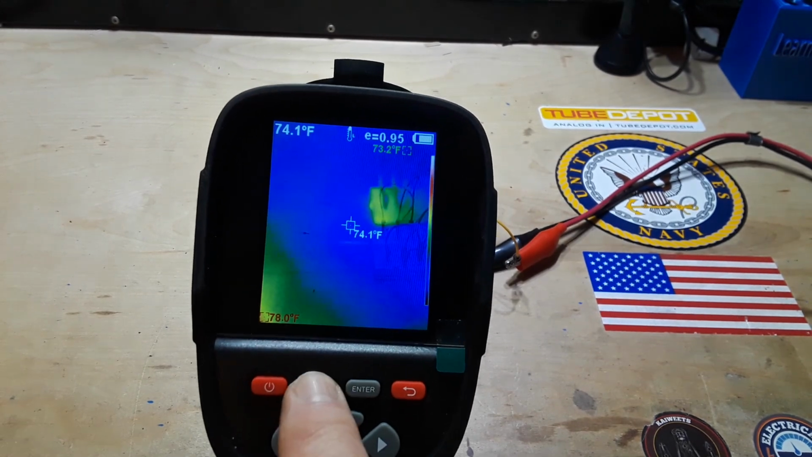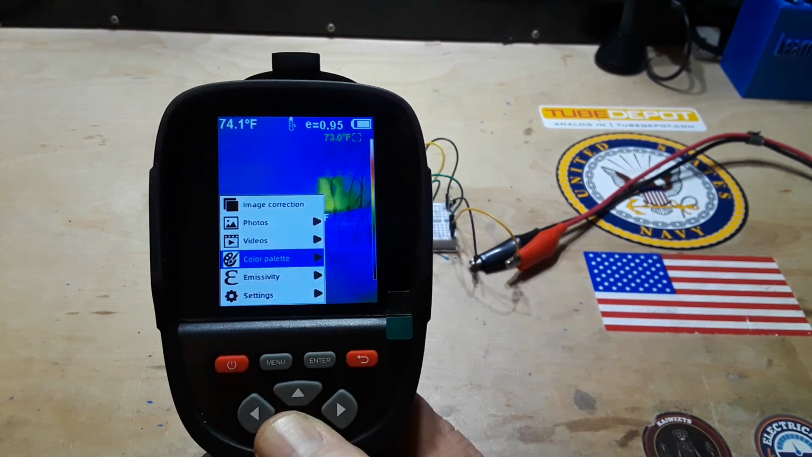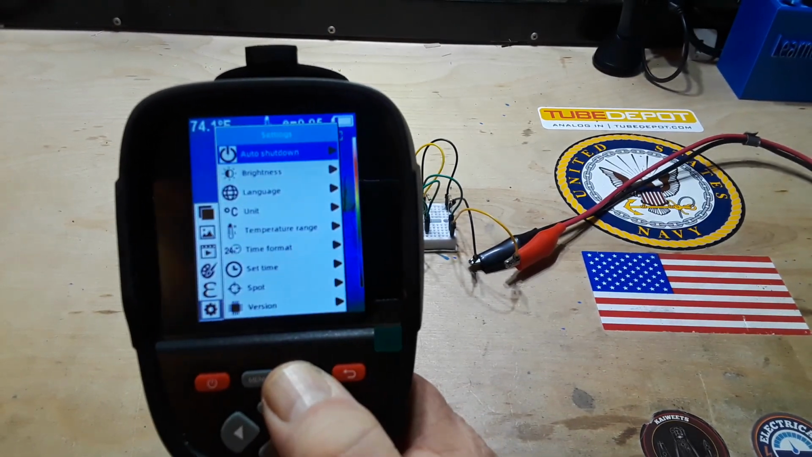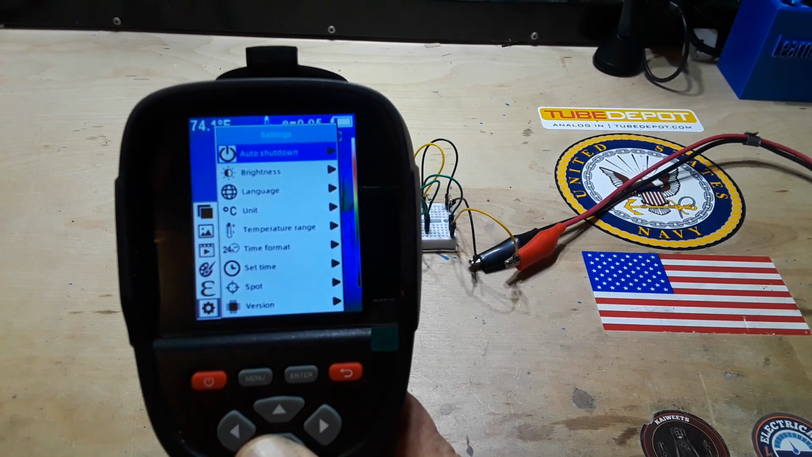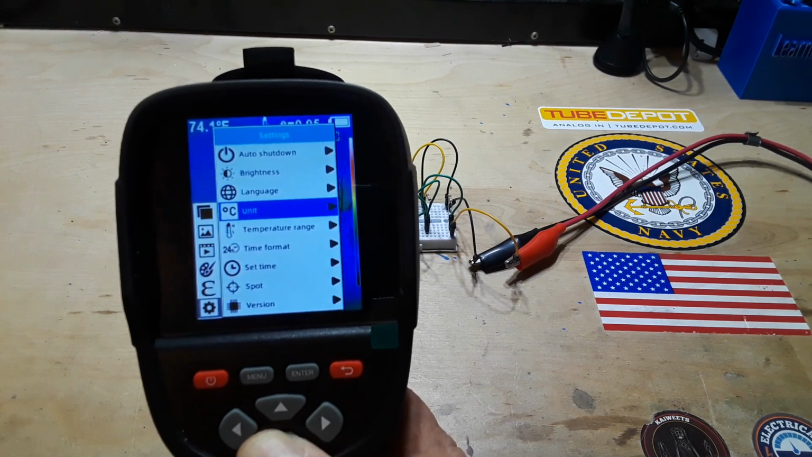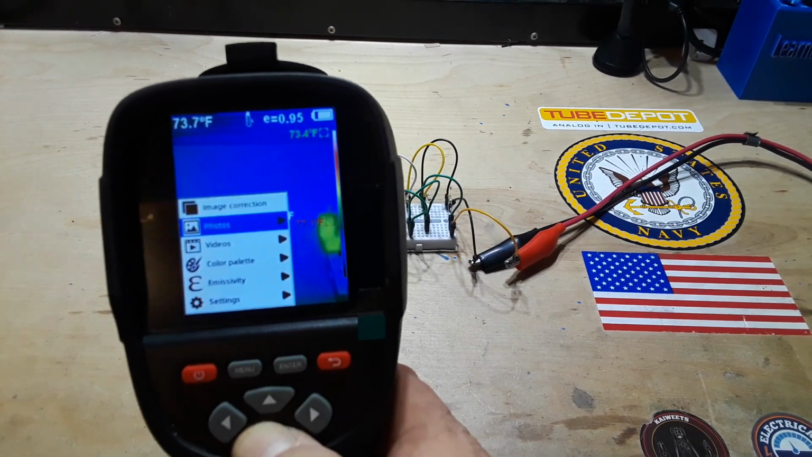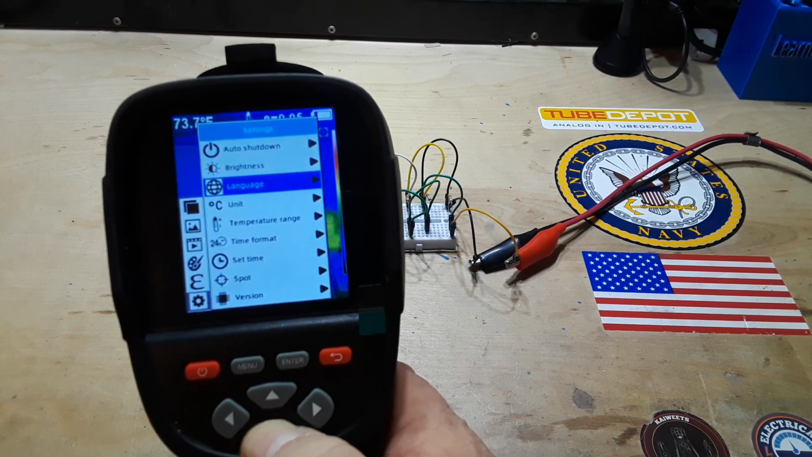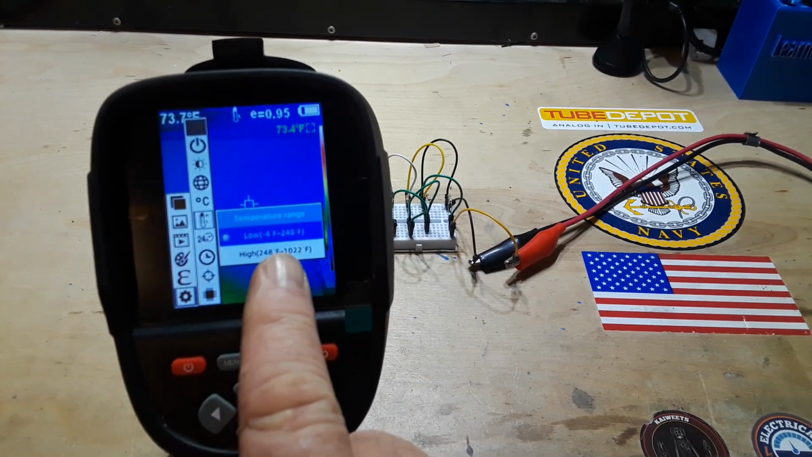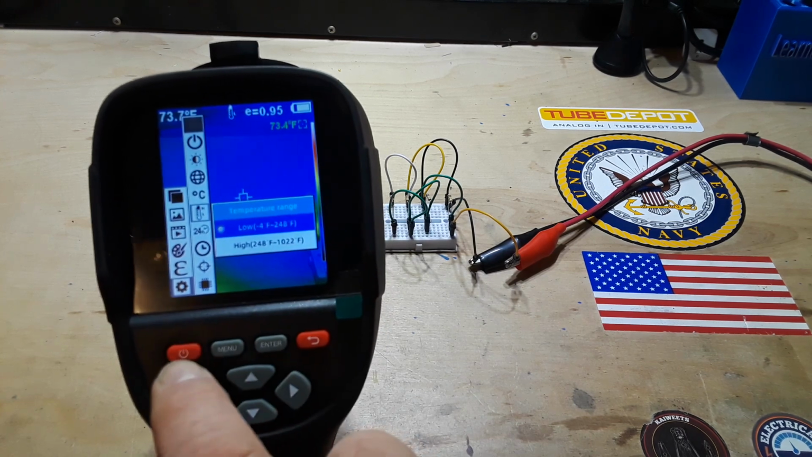So one of the nice features here, if we go into the menu, we have image correction, photos, videos, color palette, emissivity, settings. We want to go into settings, I believe. And brightness. There we go, temperature range. Oops, wrong button, Paul. Try this again. Settings, temperature range. Okay, there's our low range, -4 to 248 Fahrenheit, and our high range of 248 to 122.